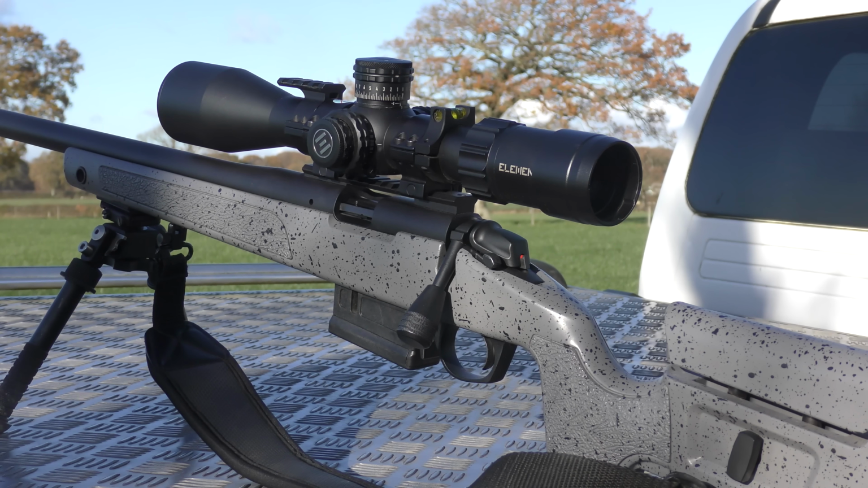Well, we didn't have much luck with the deer this morning, but it's such a lovely day. I've stopped into another farm on the way home. I've got the .22 rimfire with me, so it'd be rude not to take it out and have a little wander around, see if we can find a crow or something.